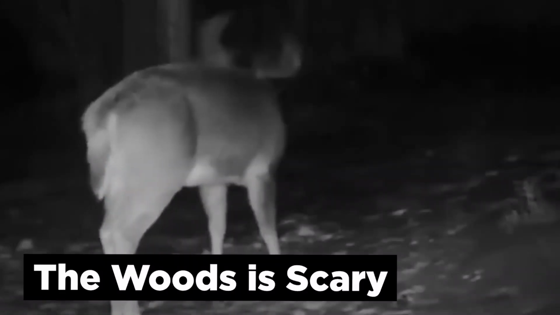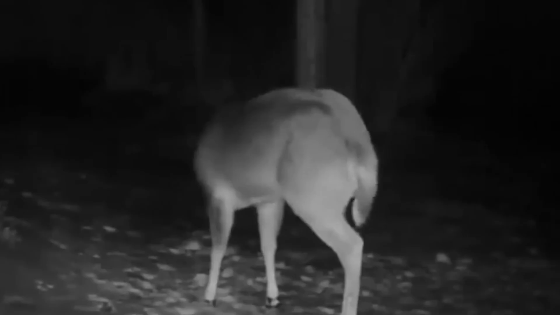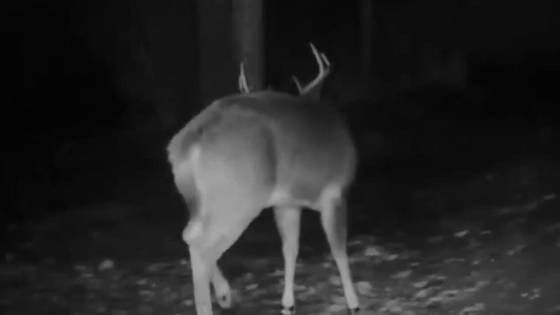The woods is scary. In Canada, a hunter caught a pretty cool experience on his trail camera. The owner had been watching this deer for the last year or so, and one evening he saw him drift into his camera. A few days later, when he gathered the footage, what he saw next startled him and the deer apparently. A white-tailed buck either shaking his antlers off or hitting them against the tree in the background. I can't tell, but either way, the deer sheds them and takes off running.